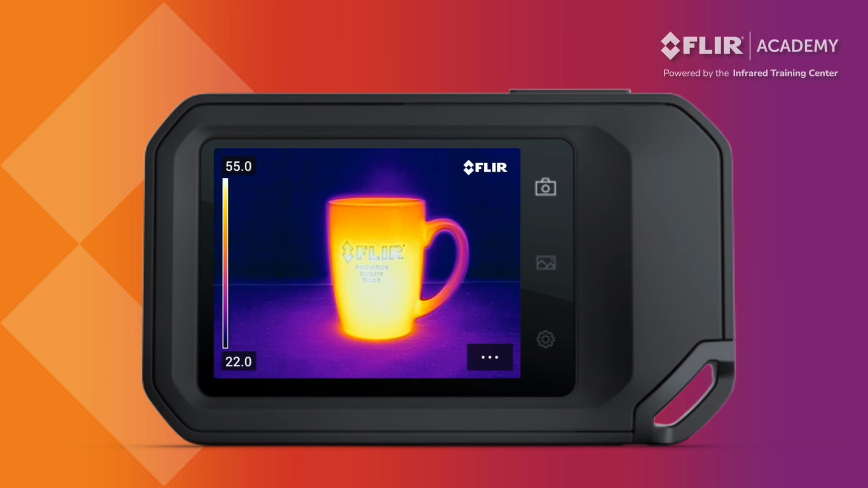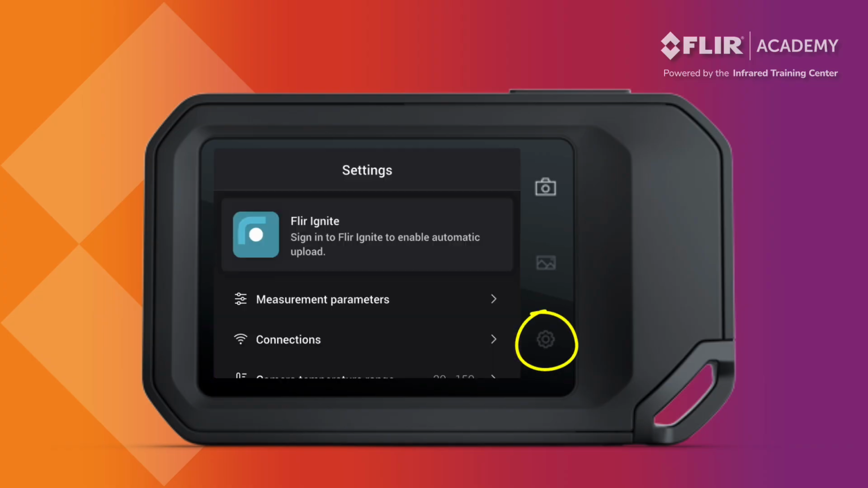Let's take some time to explore more of the camera's features and the various settings that you'll want to configure. Having the correct date and time entered into your camera is important for proper documentation and record keeping. These values are tied to each file when you save a thermal image and cannot be changed afterwards. To set the date and time, open the Settings menu.